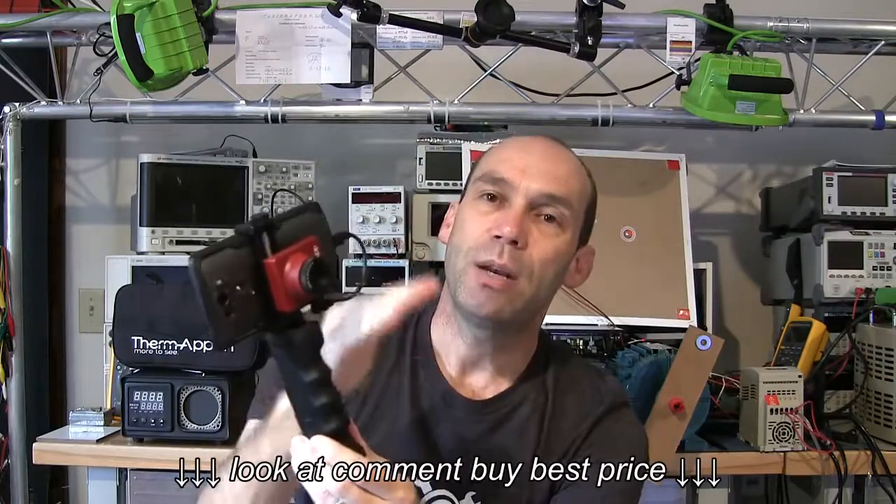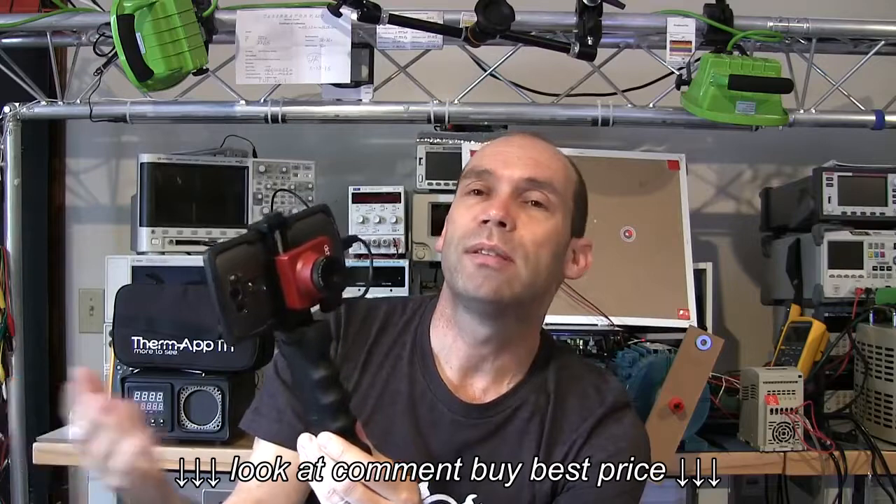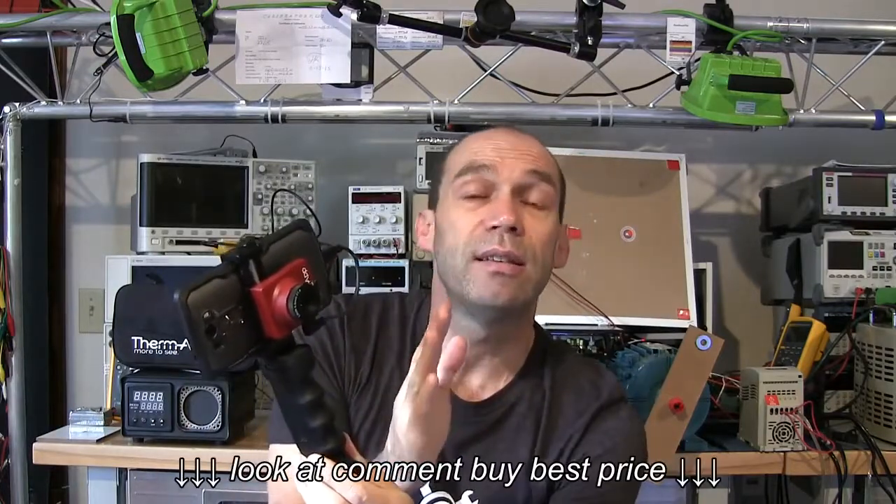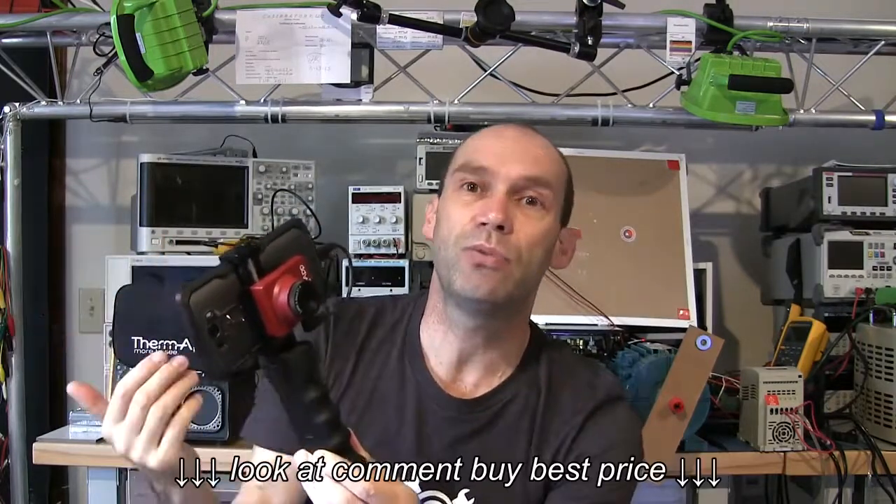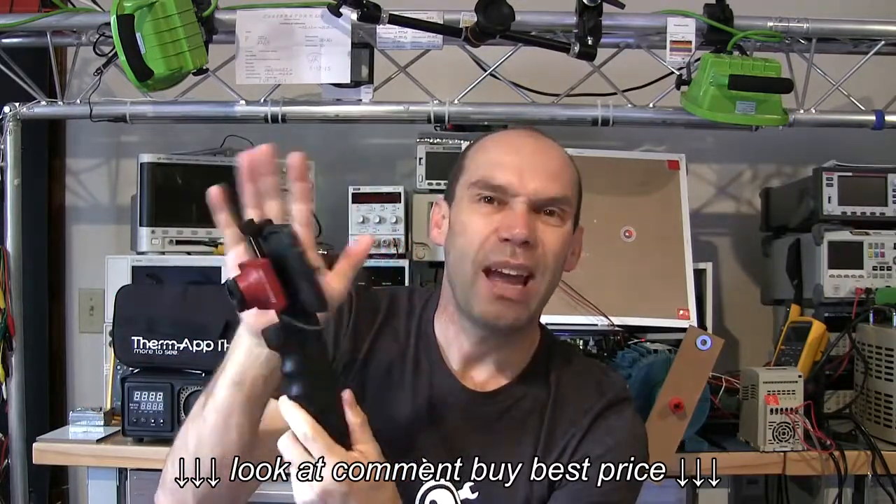Now in this review, what I'm going to adopt is a standard approach of testing this camera and cameras going forward from this. I've now got the equipment and the ability to test their sensitivity, to understand how accurate they are, how they cater with reading high temperatures, their distance to spot ratio. So we're going to be testing all of that and seeing how well a camera in this format works.